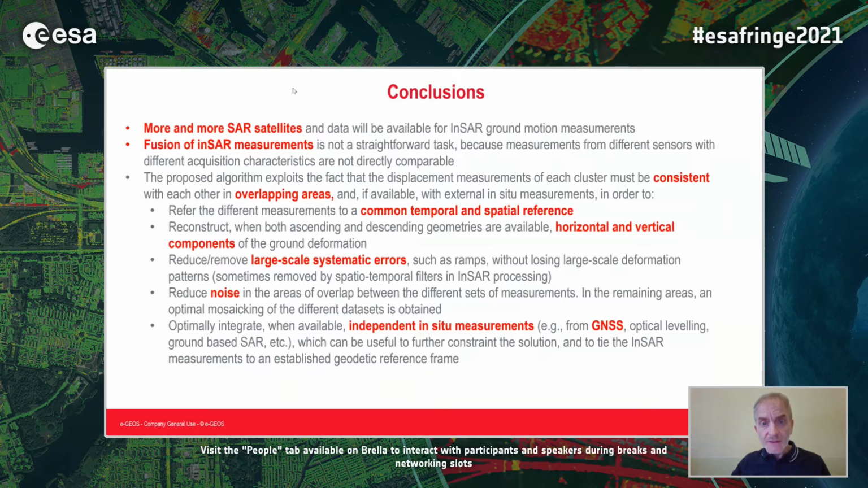And so we presented a method to combine together in an optimal way the InSAR measurements from different satellites and different independent processing. The method refers the different measurements to a common temporal and spatial reference, reconstructs horizontal and vertical components of the deformation, helps reduce large-scale systematic errors, reduces noise in the areas of overlap, and optimally integrates, when available, independent external measurements.